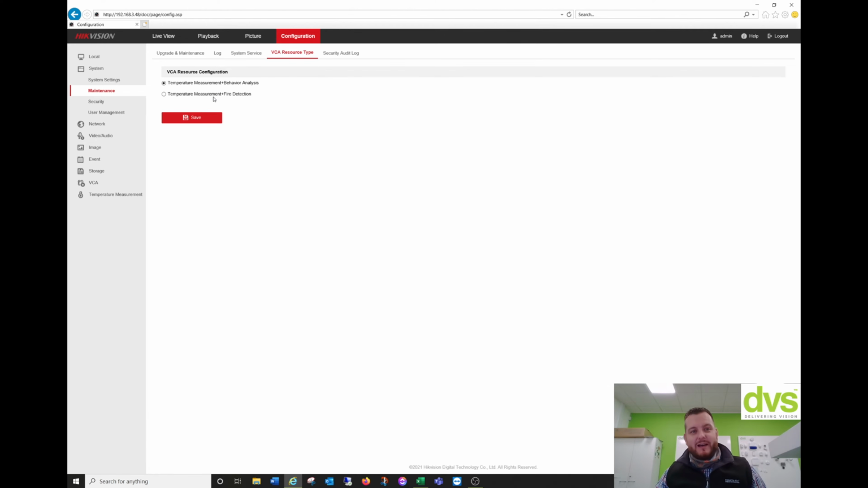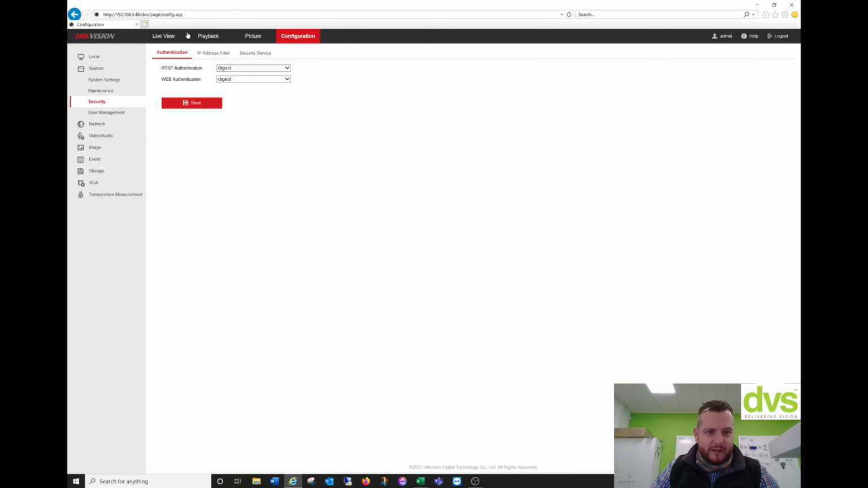But the behavior analysis, the default mode for perimeter protection, is line crossing, area, etc. That is the default mode, and the one we're going to focus on right now, because that's our primary use for this model. But we can select fire detection with temperature measurement, and the camera will reboot, and you just set that up, as we will show you later. So security, again, the functions and functionality, I'm not going to go into too much.